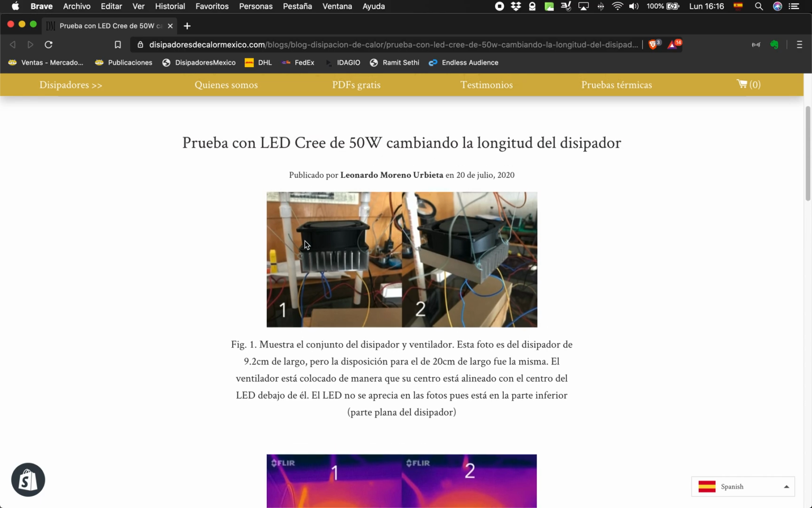These two photos show the experimental array. Below this heatsink is the LED. It can't be seen in the photos. Above it is the heatsink, and above the heatsink is the fan, where the center of the fan is centered to the center also of the LED.